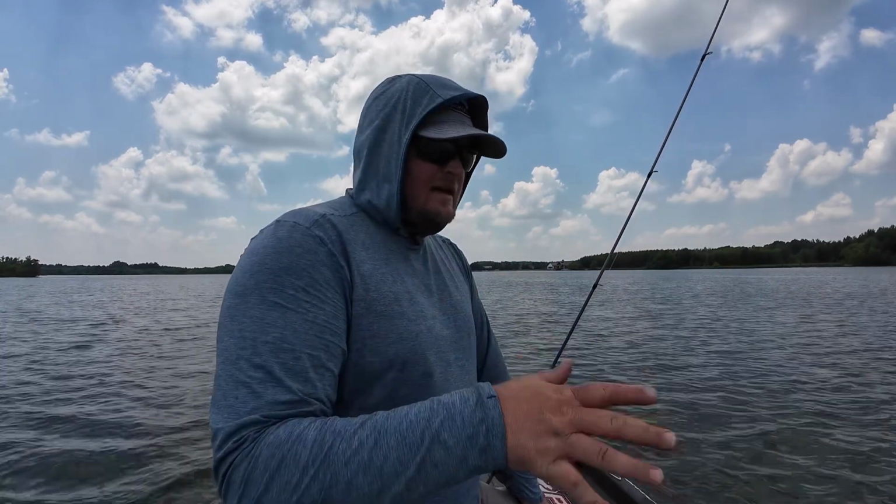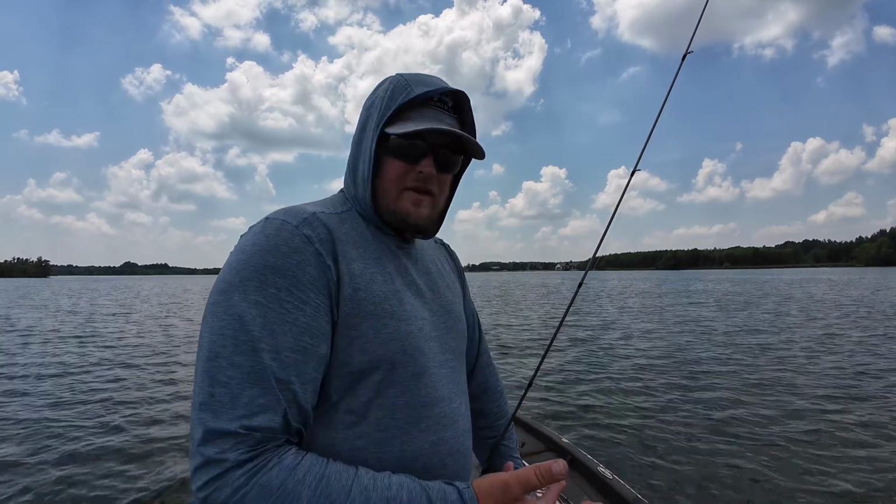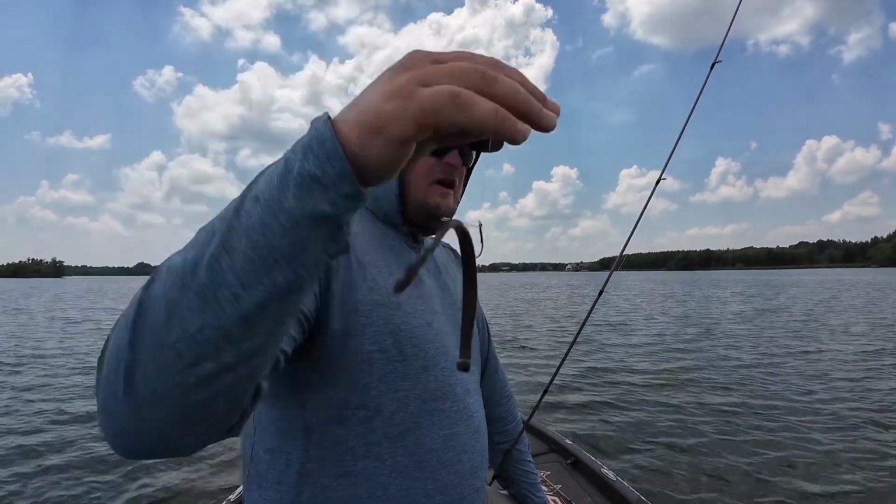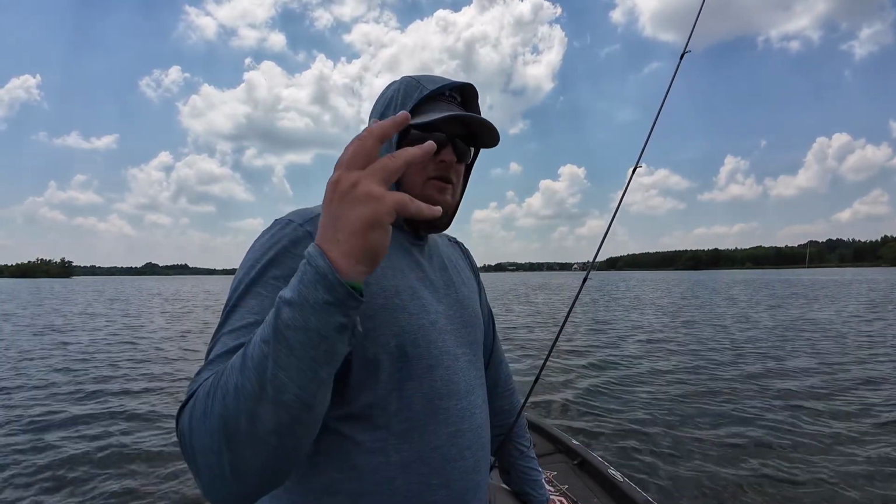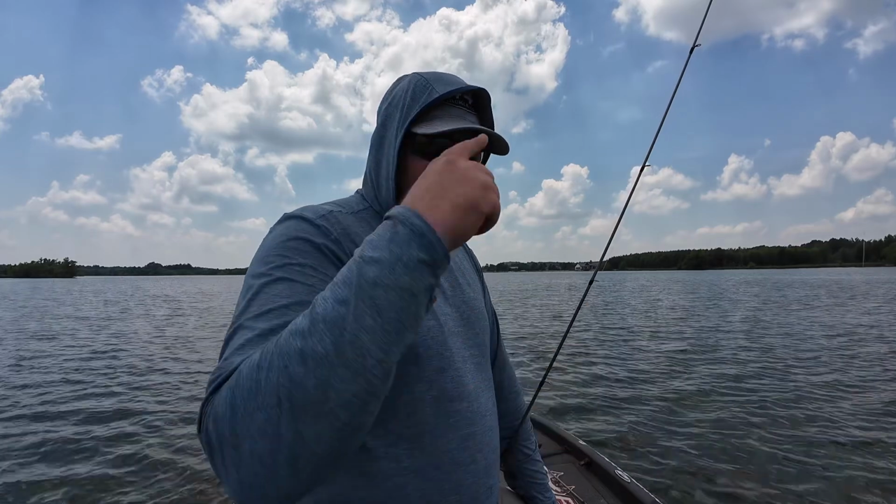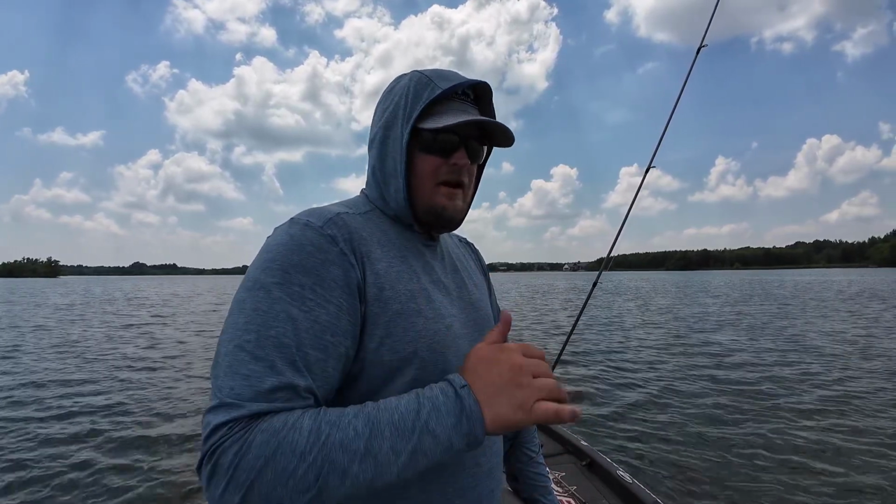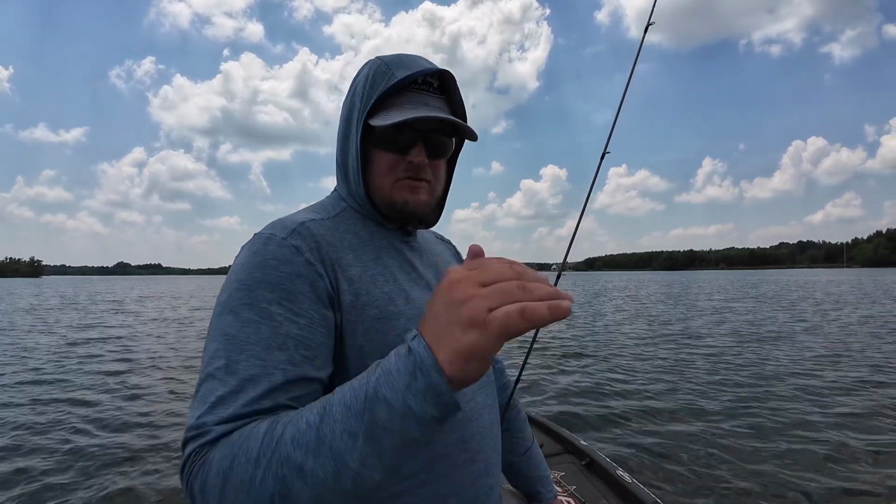It's a great finesse tactic on the bottom, but as we've seen with forward-facing sonar, a Neko rig is super good for suspended fish because it has a real natural, unique fall to it. It's kind of like a spiral, maybe a little bit of glide to it. It is very natural, and that's why it's really good on Livescope for suspended fish too.